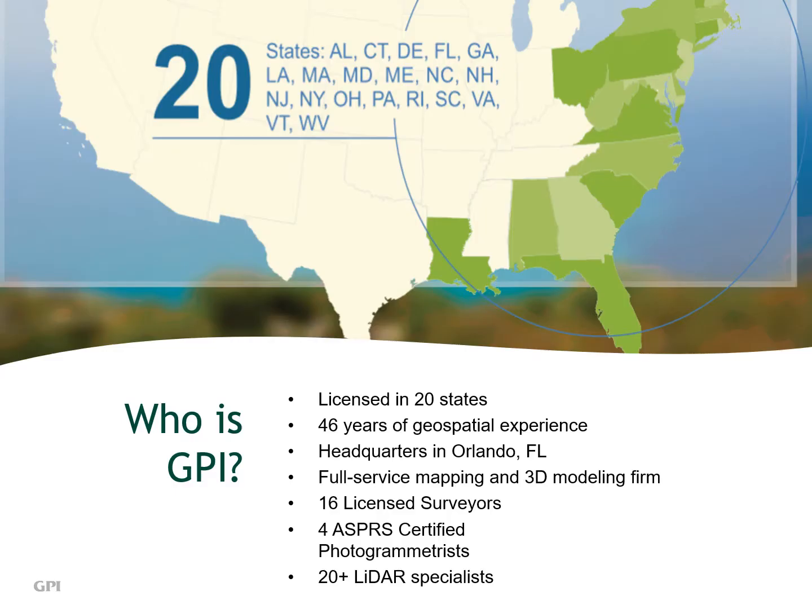Who is GPI? GPI is licensed to operate in 20 states. We have 46 years of geospatial experience. Our headquarters is located in Orlando, Florida, and we are a full-service mapping and 3D modeling firm. Our staff includes 16 licensed surveyors, 4 ASPRS certified photogrammetrists, and 20-plus LiDAR specialists.